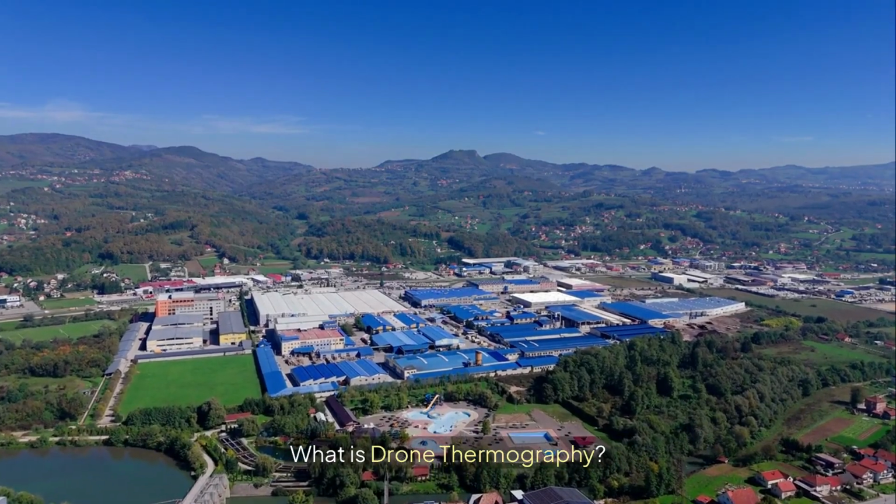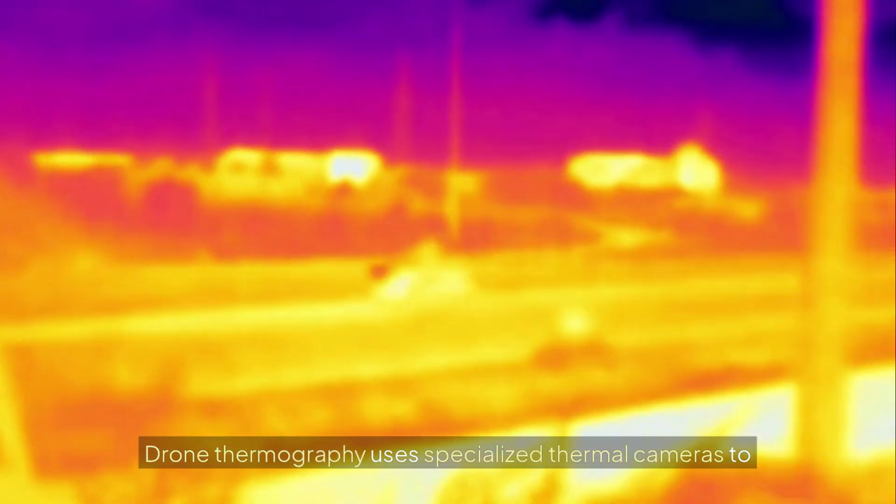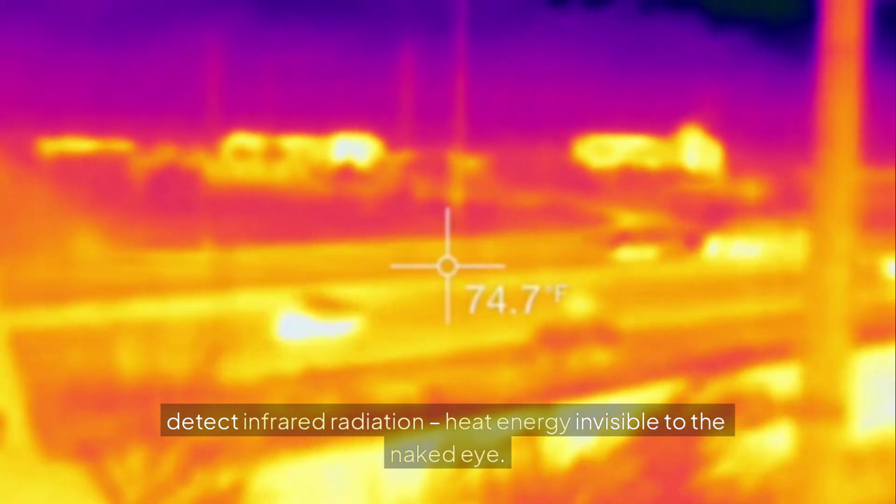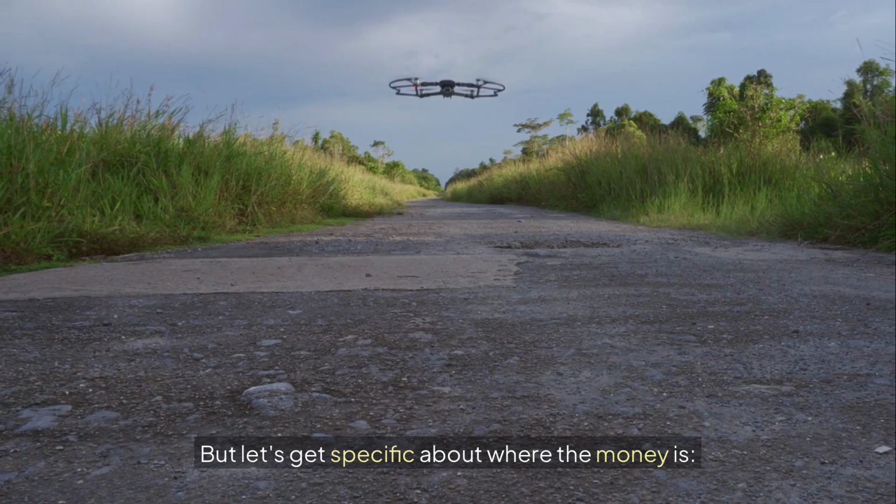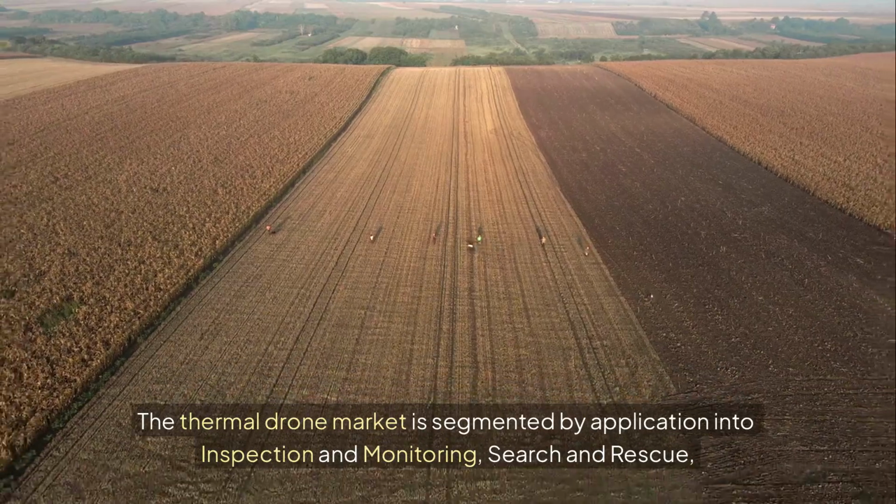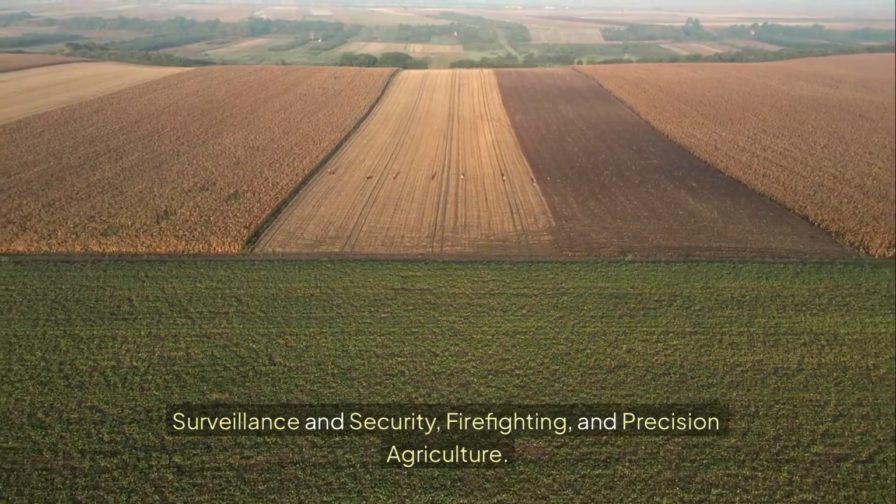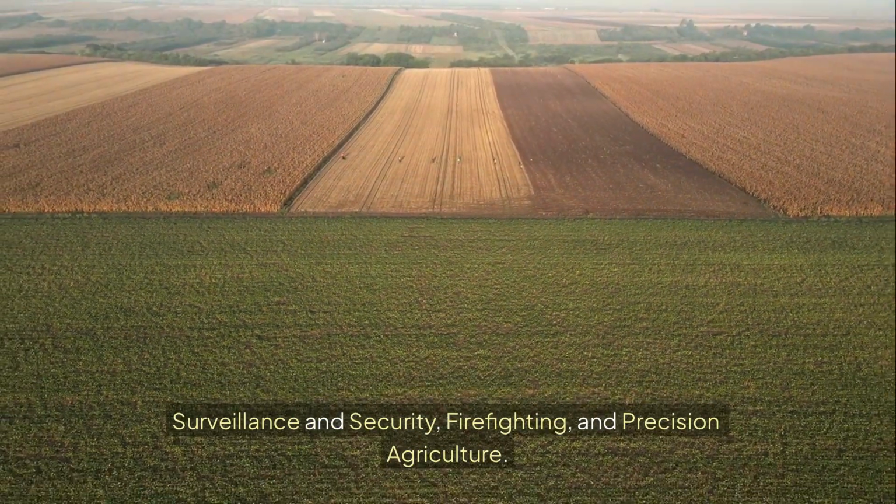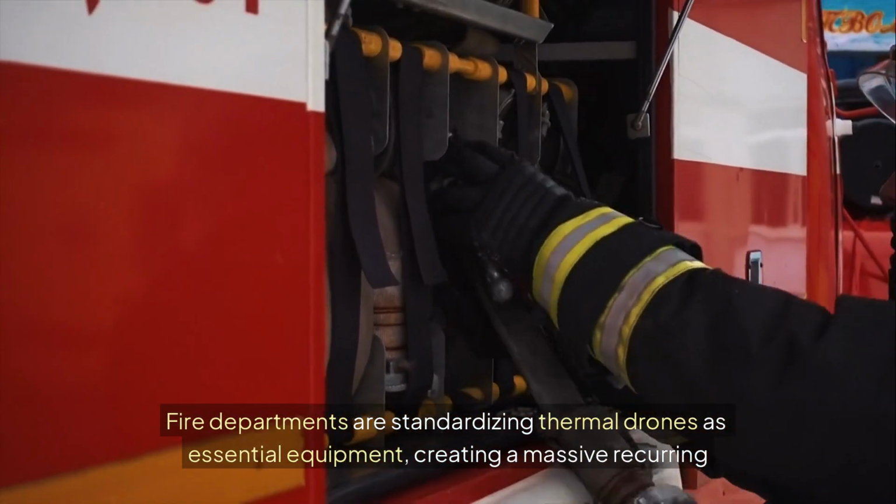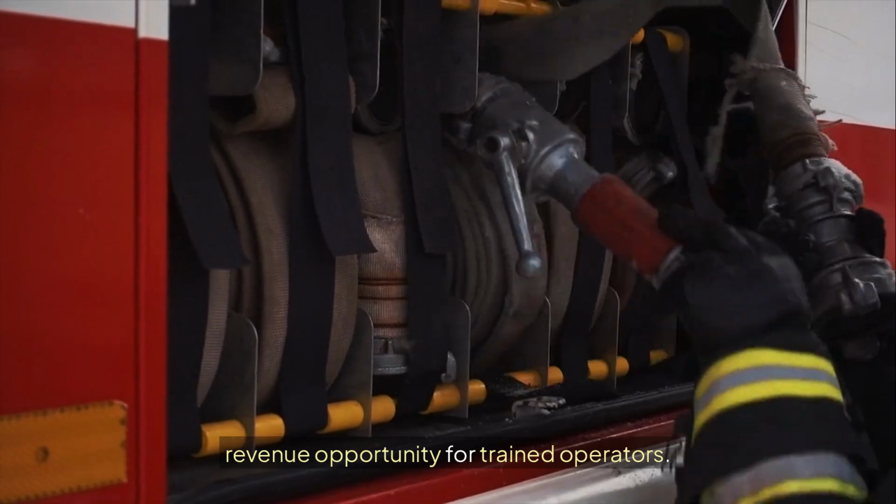What is drone thermography? Applications that pay. Drone thermography uses specialized thermal cameras to detect infrared radiation, heat energy invisible to the naked eye. But let's get specific about where the money is. Firefighting and emergency response. The thermal drone market is segmented by application into inspection and monitoring, search and rescue, surveillance and security, firefighting, and precision agriculture. Fire departments are standardizing thermal drones as essential equipment, creating a massive recurring revenue opportunity for trained operators.